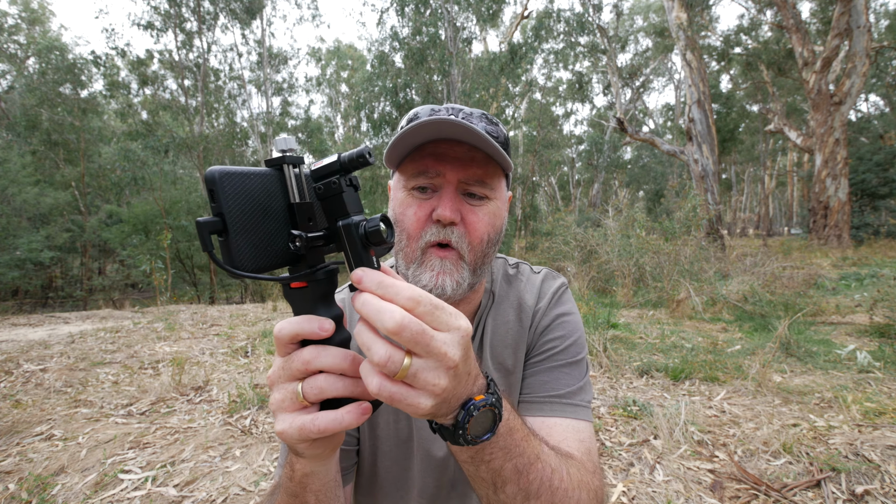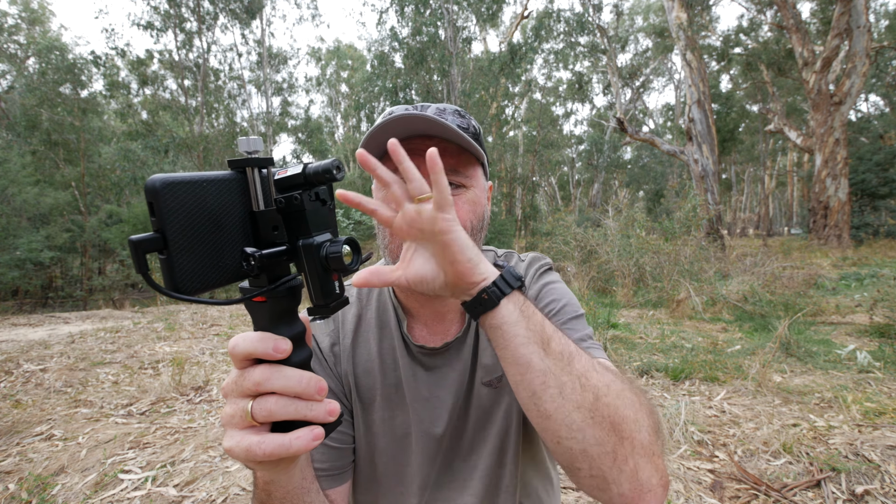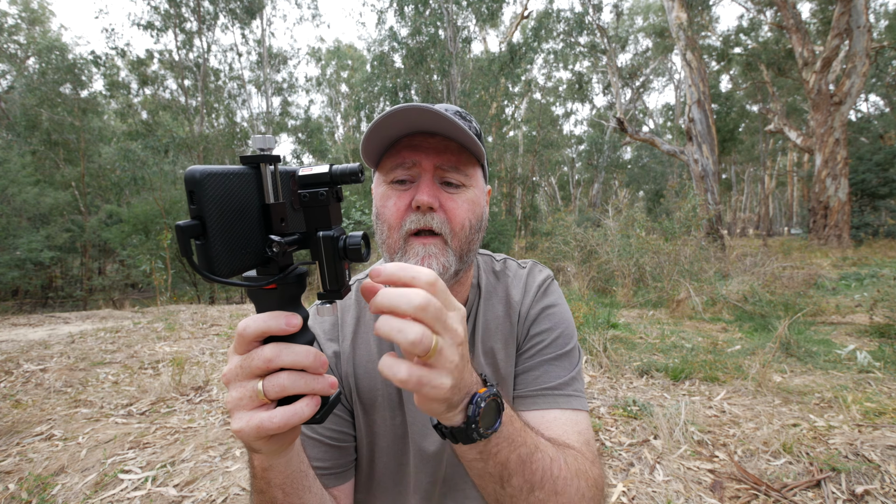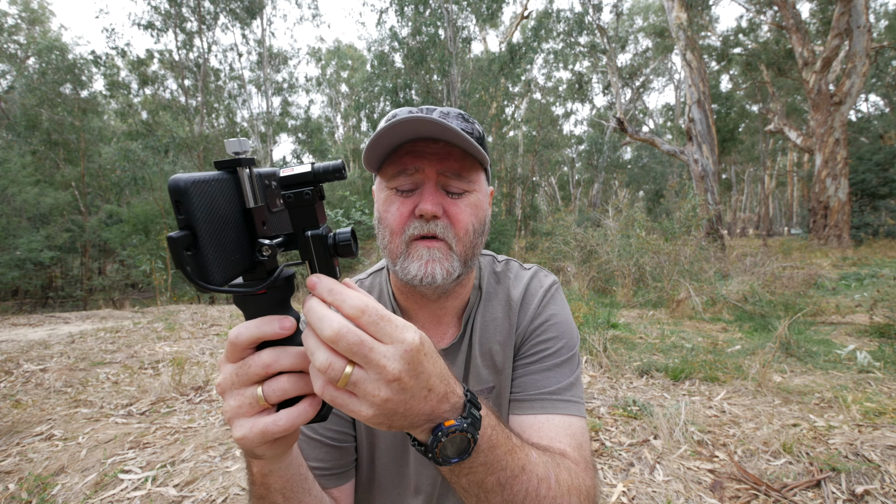Today we're going to have a look at this tiny little thermal camera by Infiray. It's the T3 Search. It goes with your phone. Also comes with this nice little handle. Anyway, we'll go over its specifications quickly. We'll look at its build quality. We'll have a good look at lots of footage showing what it actually looks like through the camera, and we'll finish it off with some pros and cons.